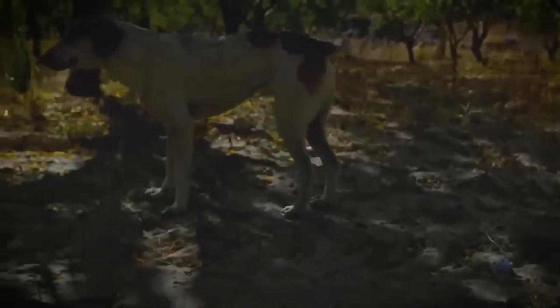A levitating girl. So this Russian guy was out walking in the woods with his dog, having a nice stroll.